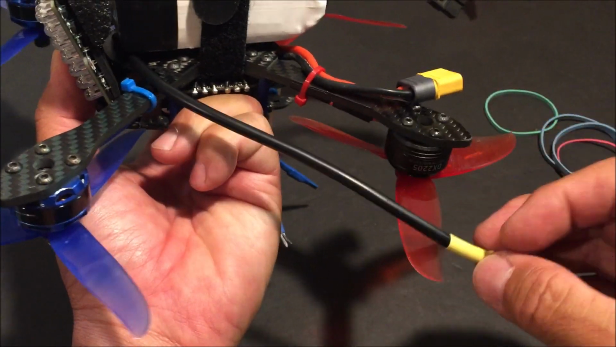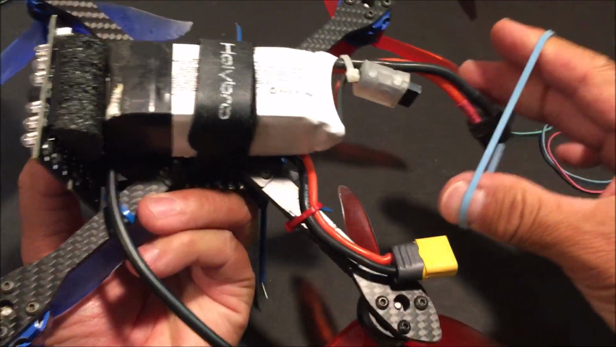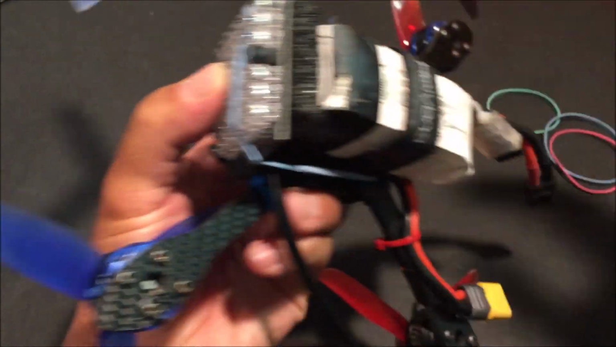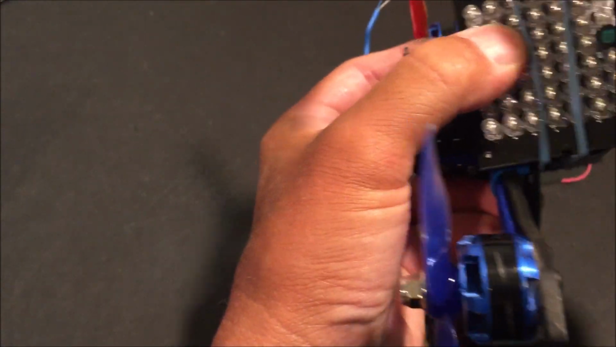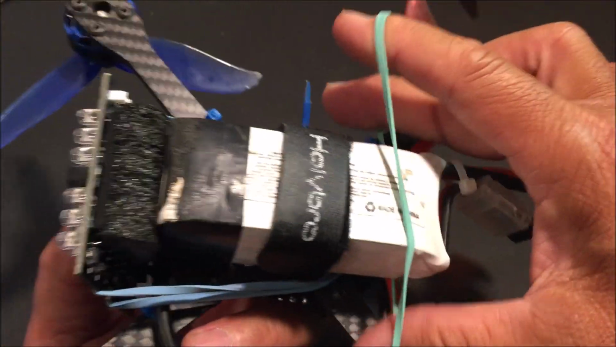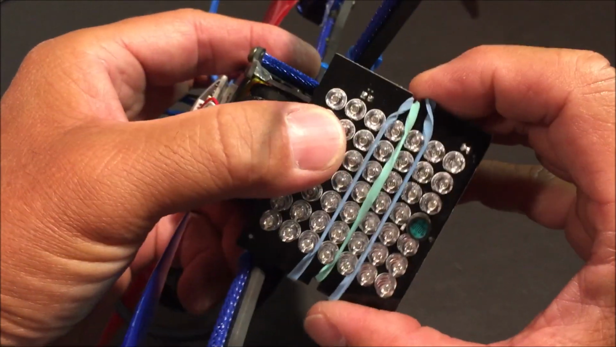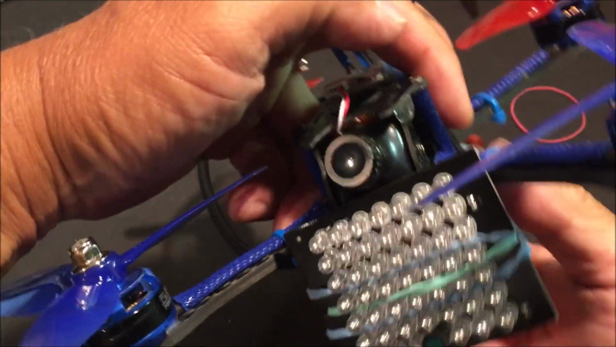And forget about the power cable for now. So get a rubber band right around that length and just start wrapping the panel onto the battery itself. So one here, one there, like that. And I've been using like 3 of them just in case one of the rubber bands break. So just like that, and center it on the camera.